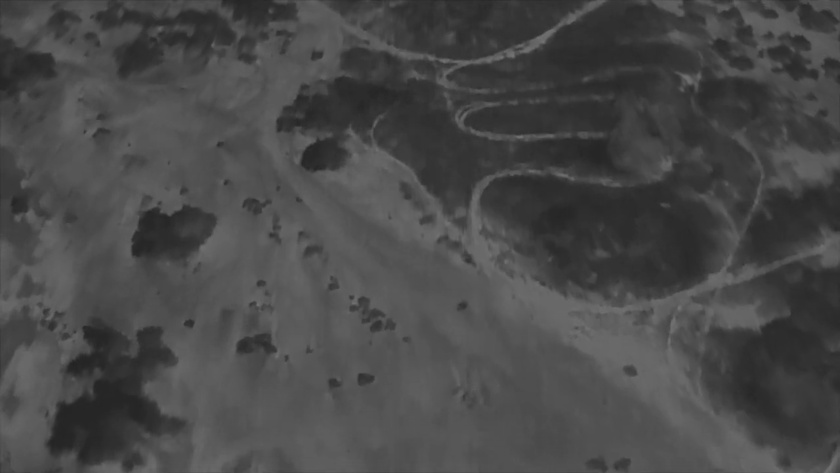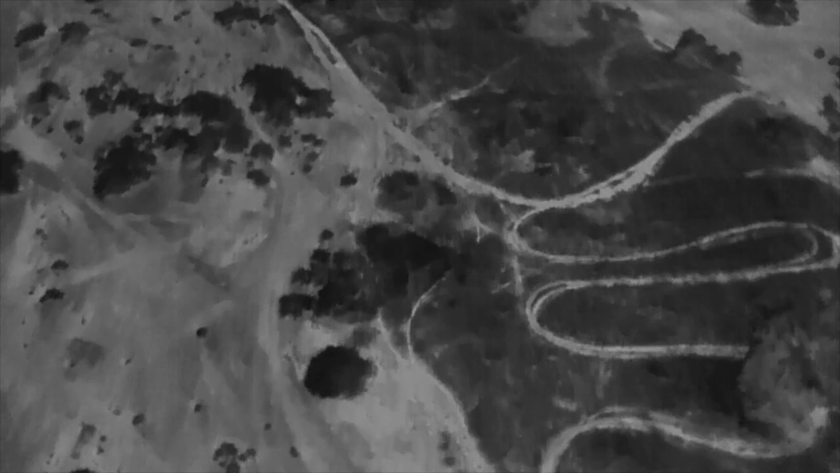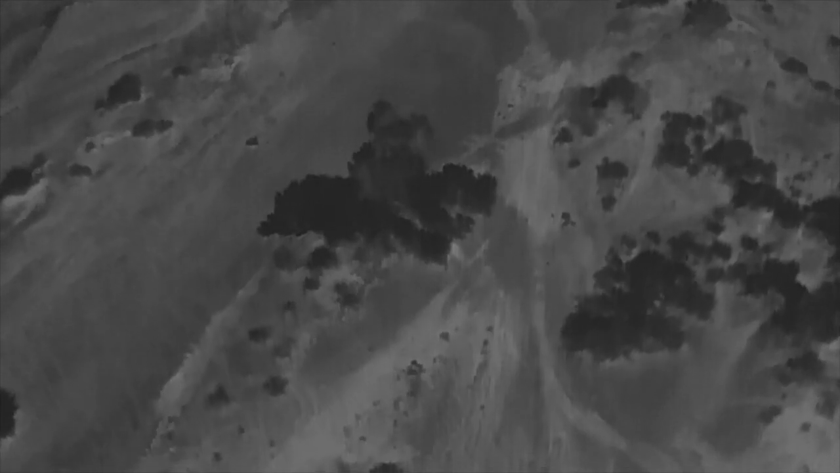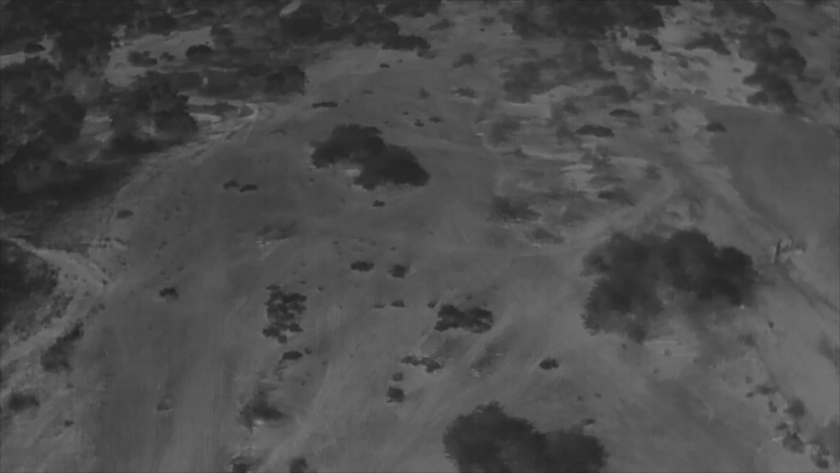I'm just scanning for any white hot signatures, and the thermal camo totally worked. Nothing there piqued my interest to further investigate with the drone. So I'm still actively scanning. I still don't know where he is. I only drew the circle because now I know where he is, and I can relay that to you. Still actively searching for him. There's us. That's me and my friend Aaron flying the drone.